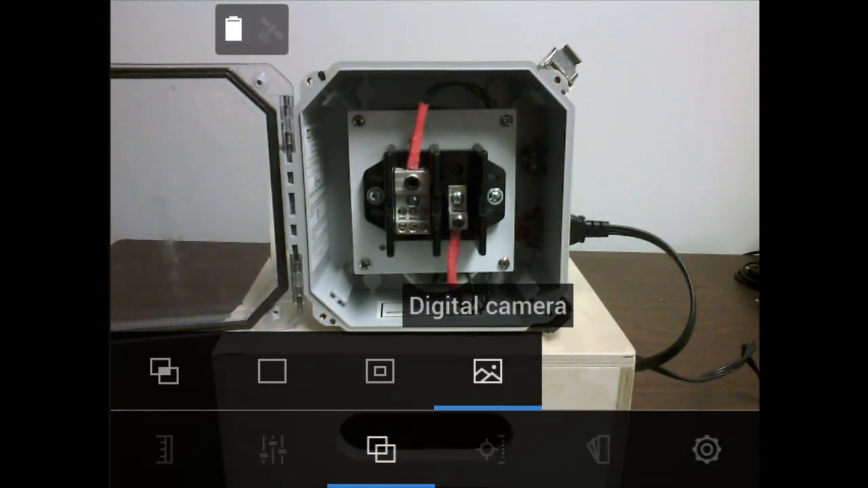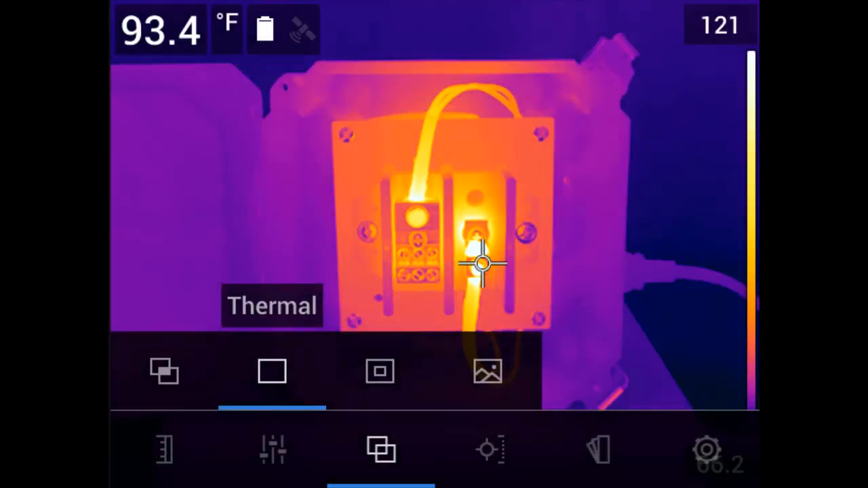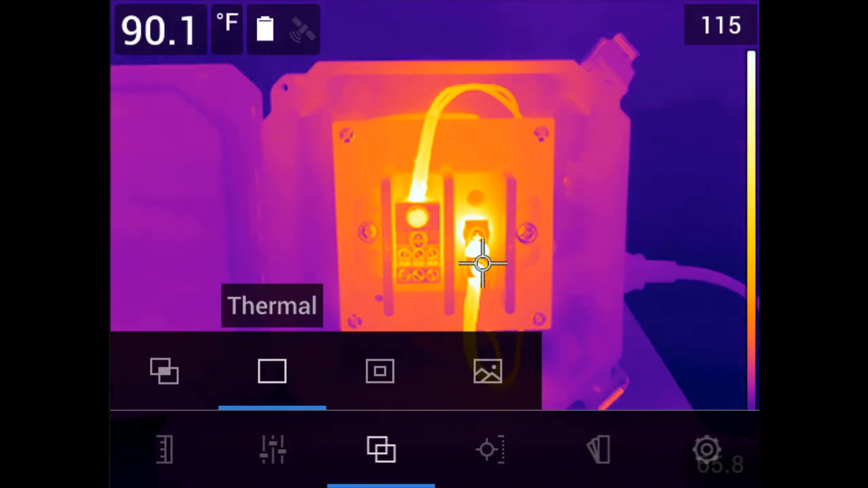Now, for those of you who are new, we recommend staying in the Thermal Only mode for now, as this will help you better understand what's required for proper focus. You can also always change the image mode later in the software.